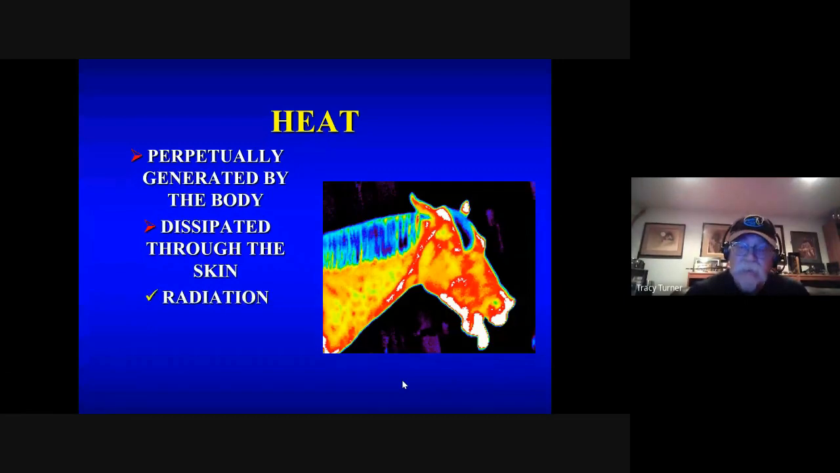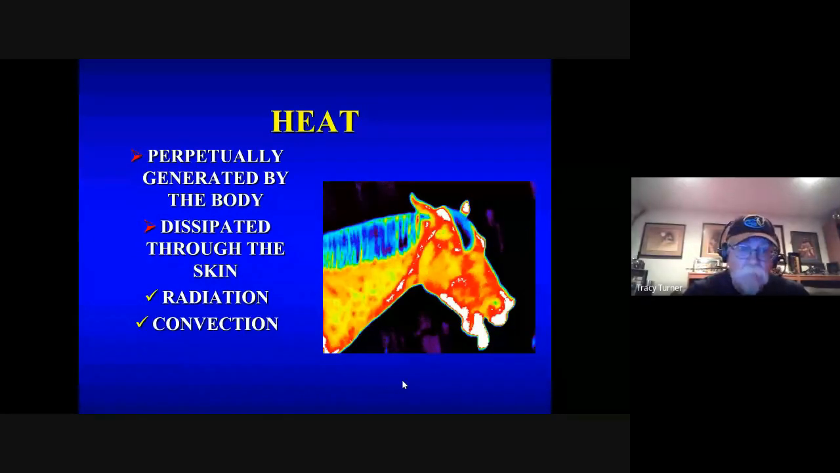So all heat is going to be dissipated in different ways. Radiation is the biggest one. So we just radiate heat, but also convection. In other words, a breeze or anything can come by. So that's why we like standing in cool breezes or in warm breezes, whatever, that can warm you up.